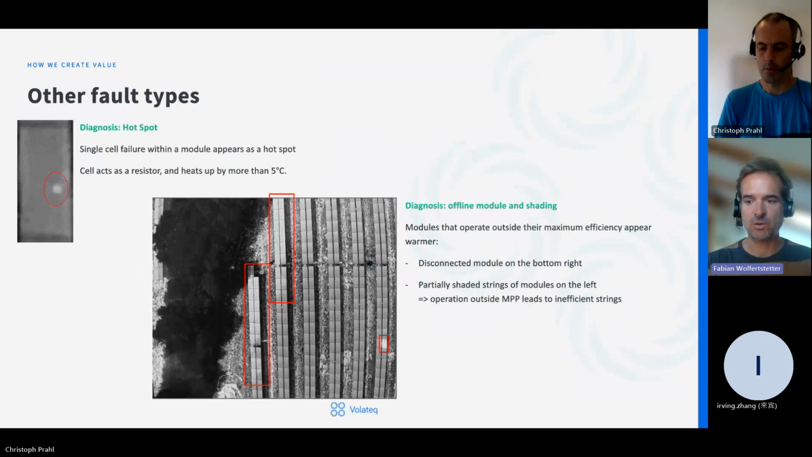So there's one module that doesn't work. It appears as a higher temperature because it doesn't operate, or it doesn't produce electricity. On the left hand, you can see some shaded modules. What happens if you have one module shaded by trees, which are adjacent here to the strings, is that the rest of the module string heats up because it doesn't operate at the maximum power point in this case. So that's some other error types that we can detect here.